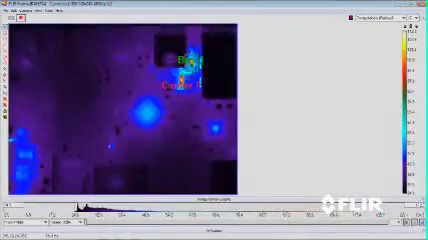With a simple click of Camera, Connect, I can get back to my streaming live imagery and immediately begin collecting data again.